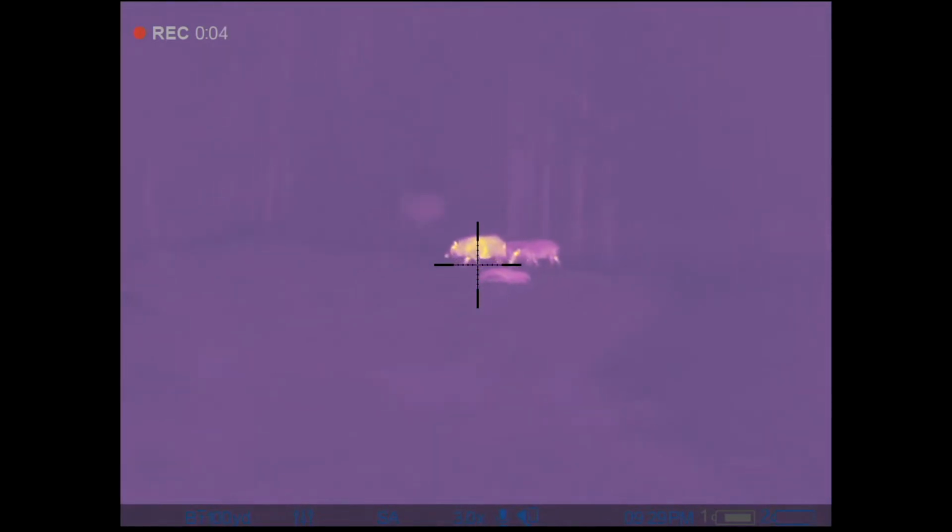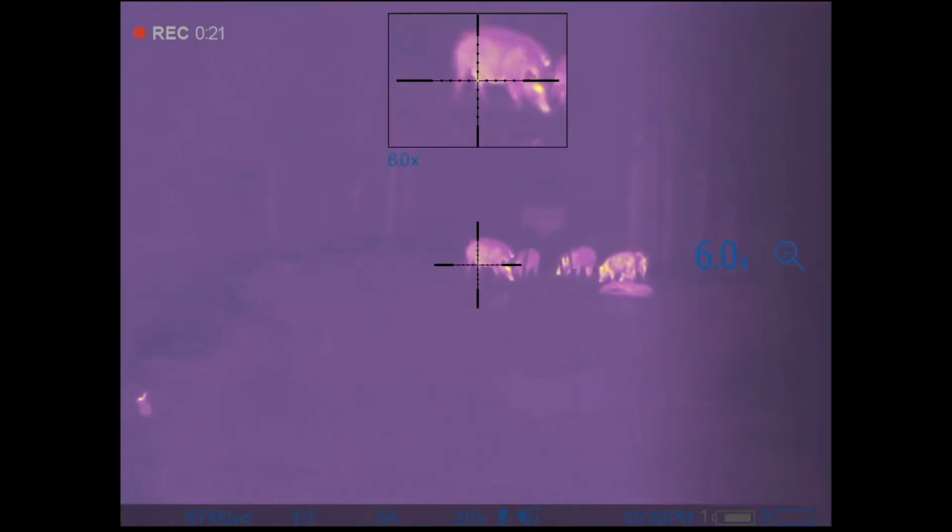As you can see in this next clip, I switched up the color palette, went to the violet color. And you can see, for you guys that hunt and have multiple hogs coming in, let's say you drop a hog, if you've got the time, man, don't get out of the stand right away.